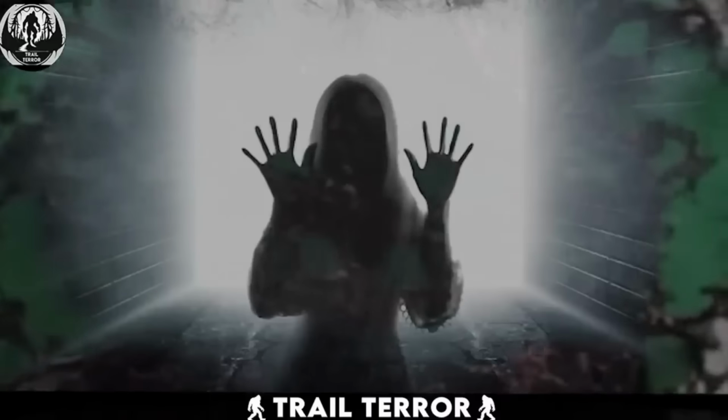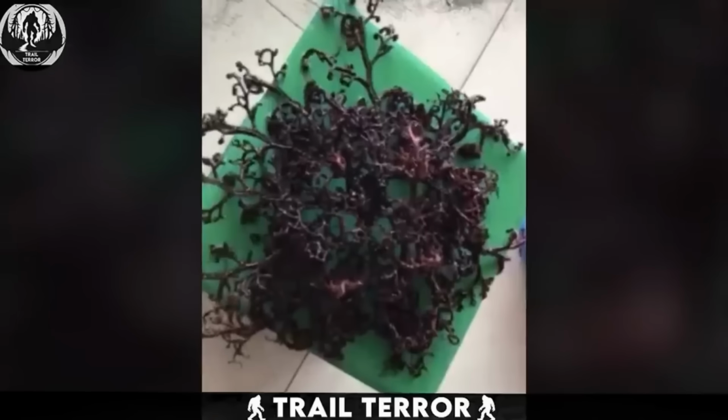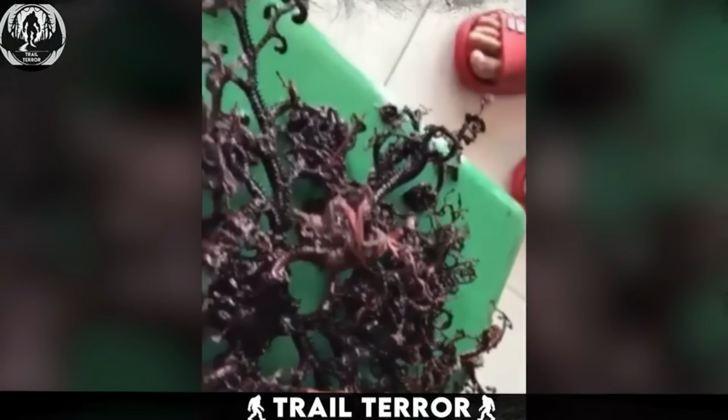Want to see what a creature straight from a nightmare looks like? This video, captured by Vietnamese fishermen, unveils a really unsettling creature. When you first see it, it's this huge alien-looking thing with a bunch of moving arms and a body that looks like a stack of tentacles. It's pretty massive, and all the tentacles seem to be doing their own thing.